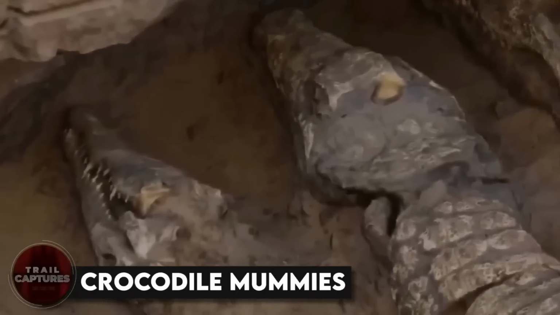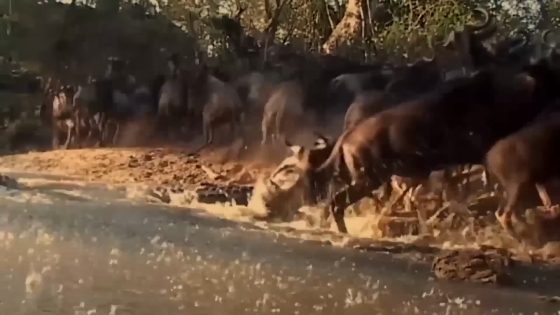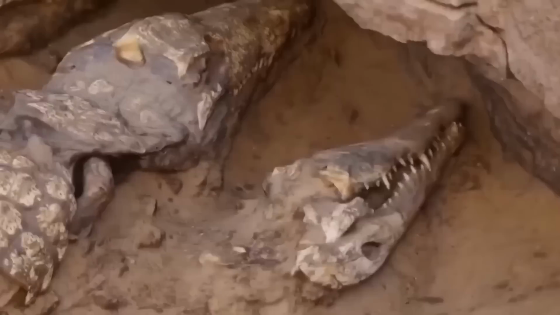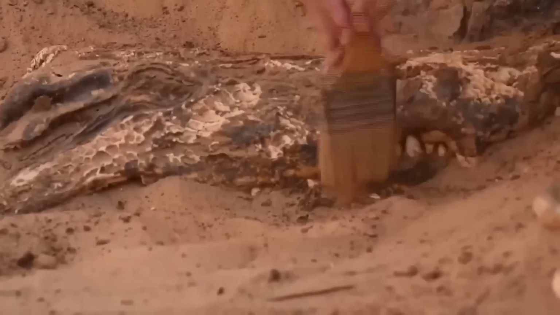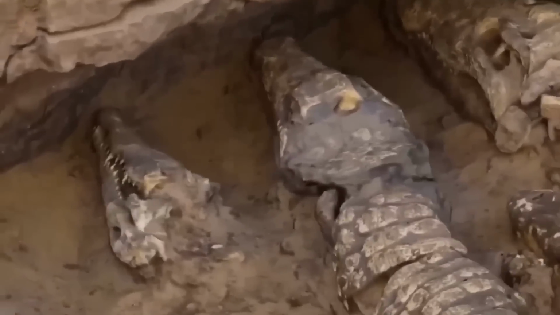Crocodile mummies. Crocs, whether they're dead or alive, will always give people the creeps. While excavating ancient tombs, researchers stumbled upon 12 crocs buried in the soil. From a distance, they looked like they were still alive, with their textured skin appearing fresh and their teeth still intact in their jaws. It was a bit unnerving, as it seemed like they could open their jaws at any moment.